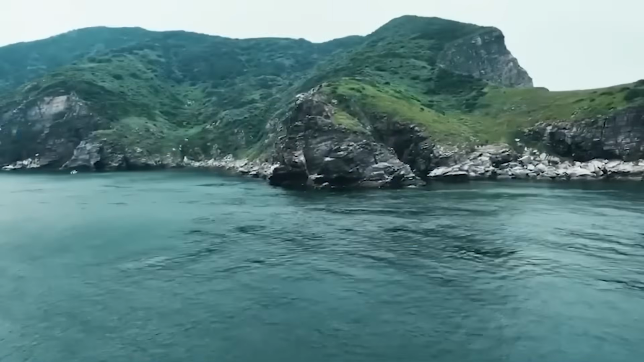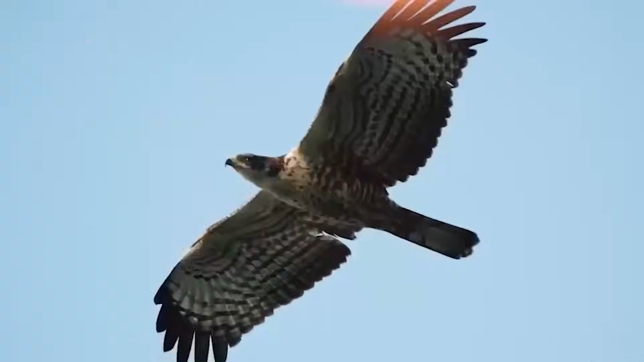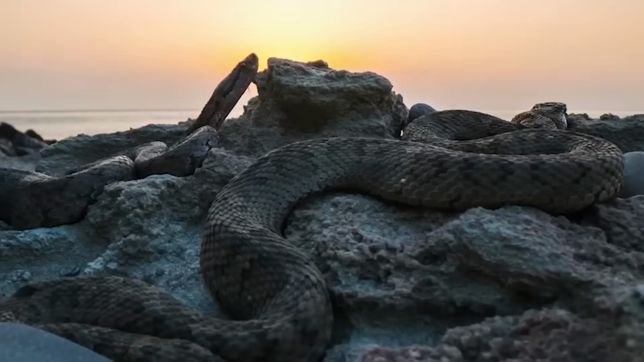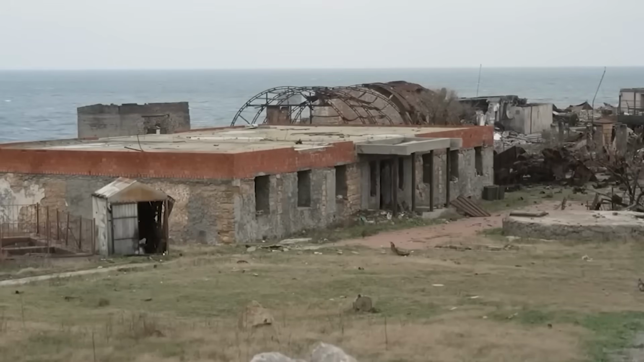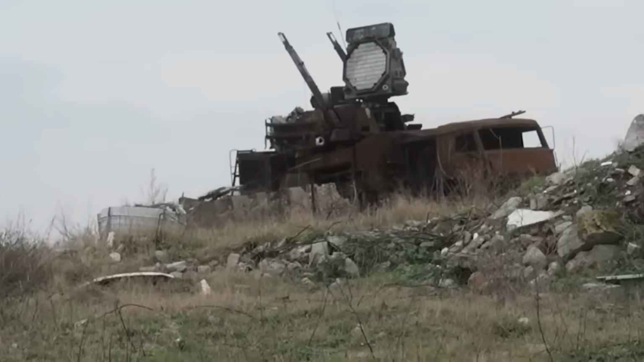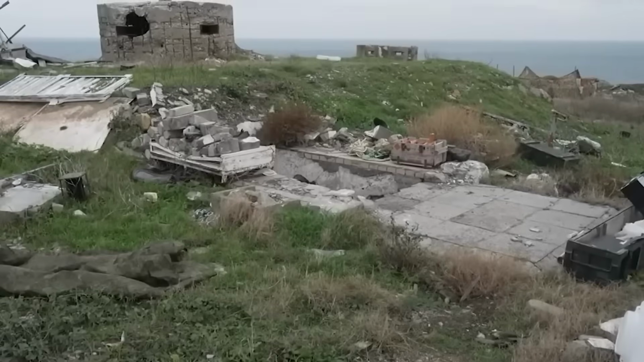About 90 miles off the coast of Sao Paulo, Brazil, there's an island so dangerous it's completely off limits. It's crawling with golden lancehead vipers, a species that doesn't exist anywhere else in the world. Some estimates say there could be 1 snake per square meter. Their venom is so strong it can melt your flesh. You step wrong here and you don't get a second chance.